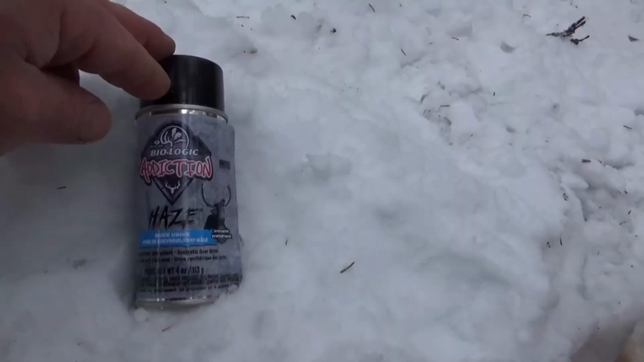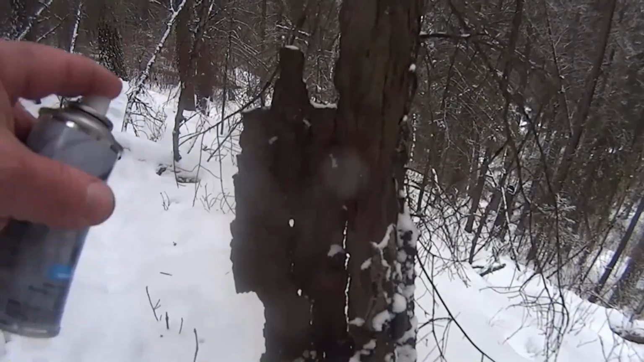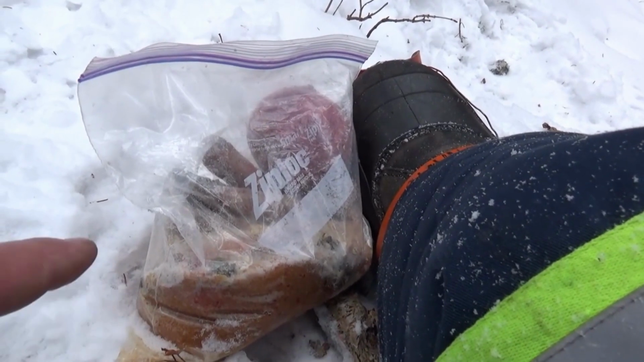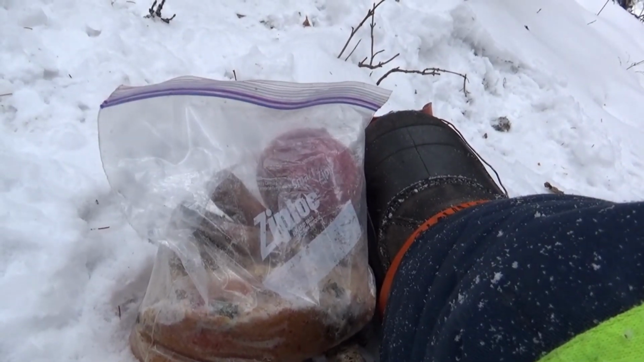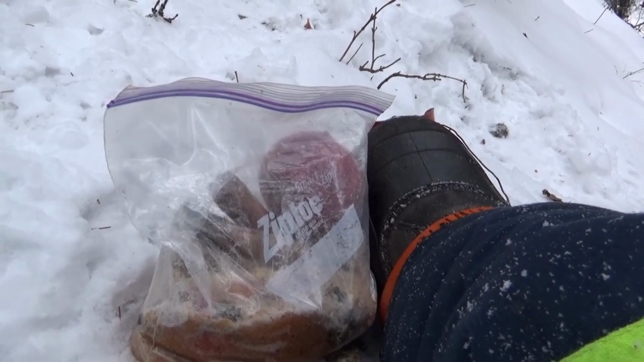So for lure today I'm using synthetic buck urine. It's not as effective when they're not mating, but it still works. In this bag I got some leftovers: pureed apple, instant oatmeal, a couple of carrots and onion. Works pretty good. I also use Vicks Vapor Rub for luring marten, fishers, wolverine, stuff like that.